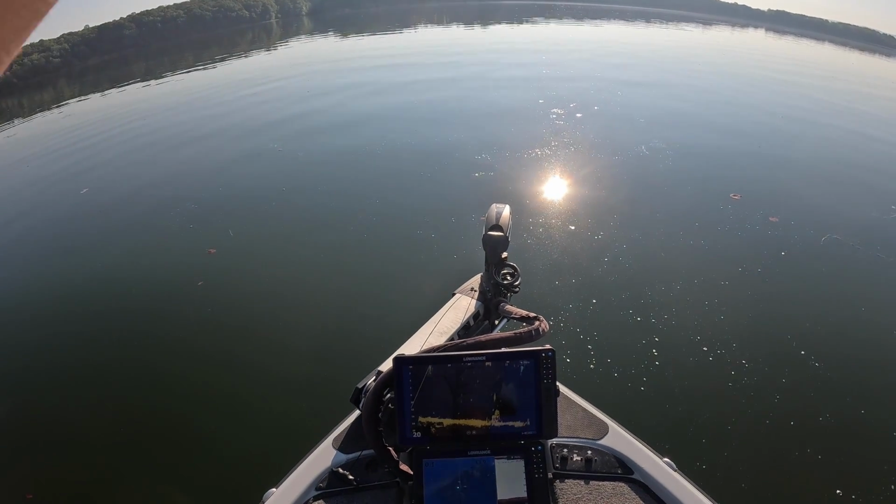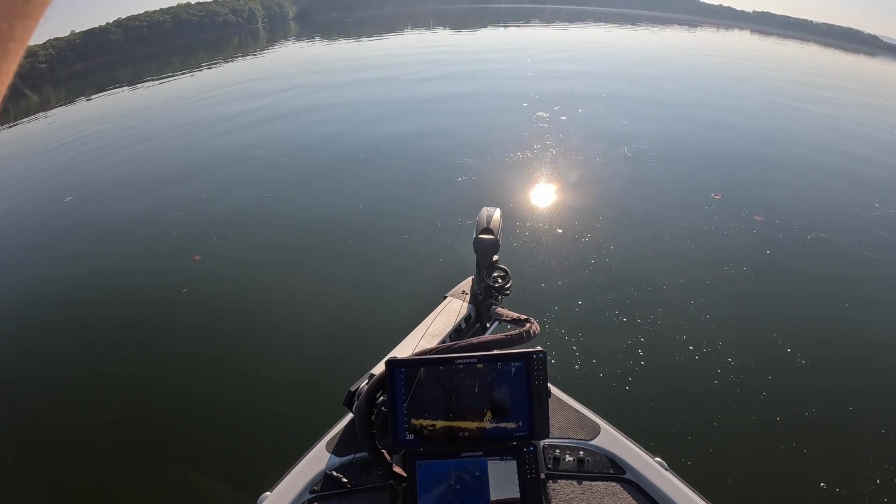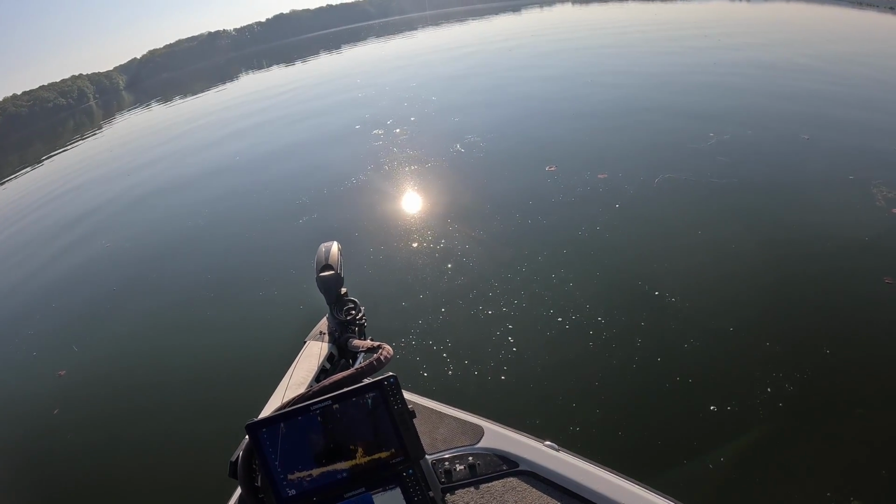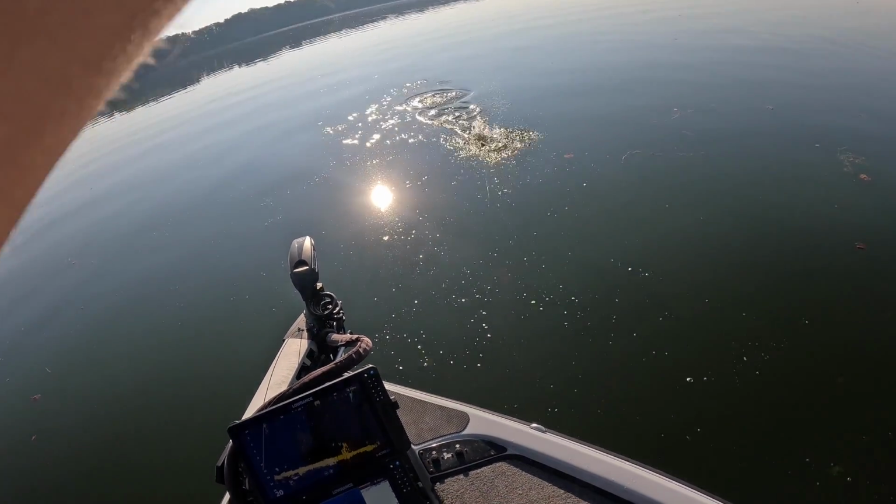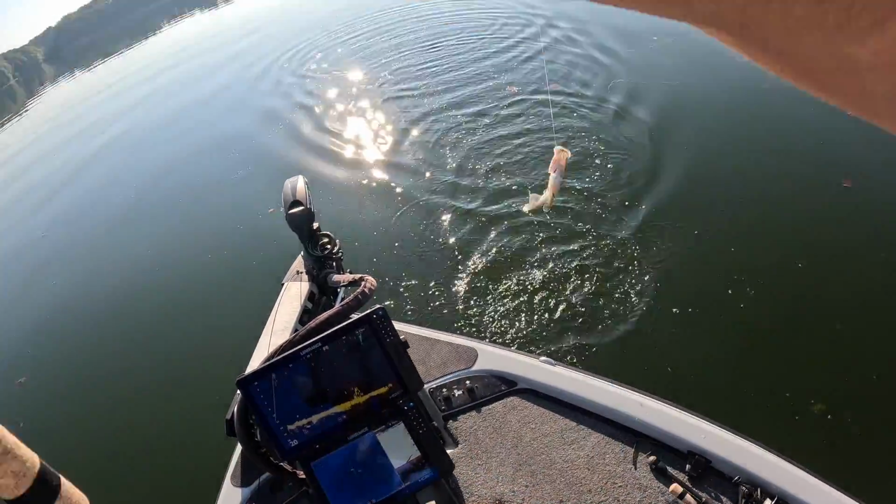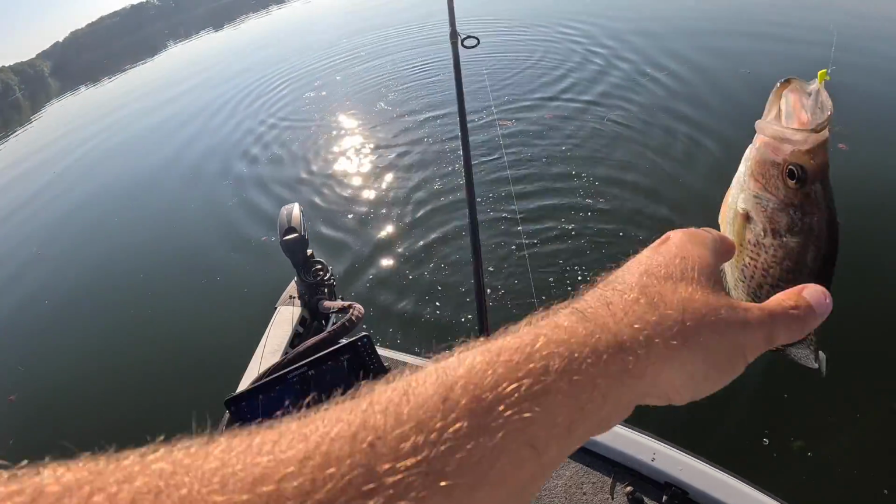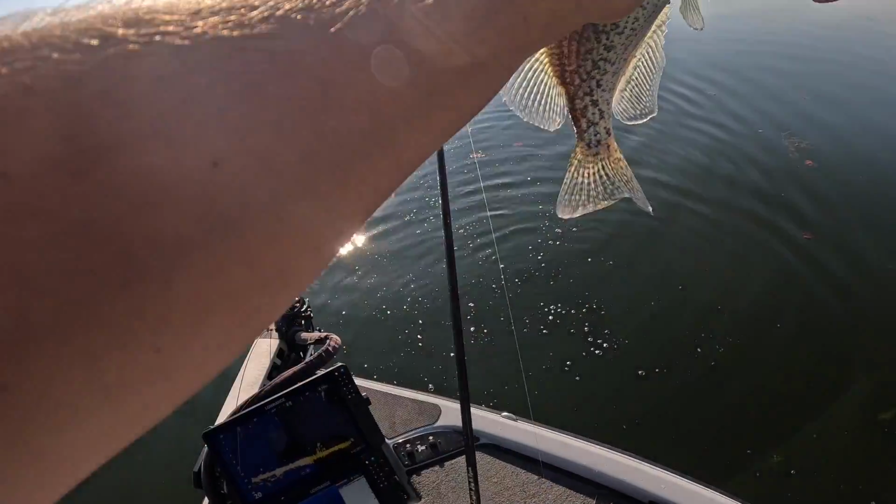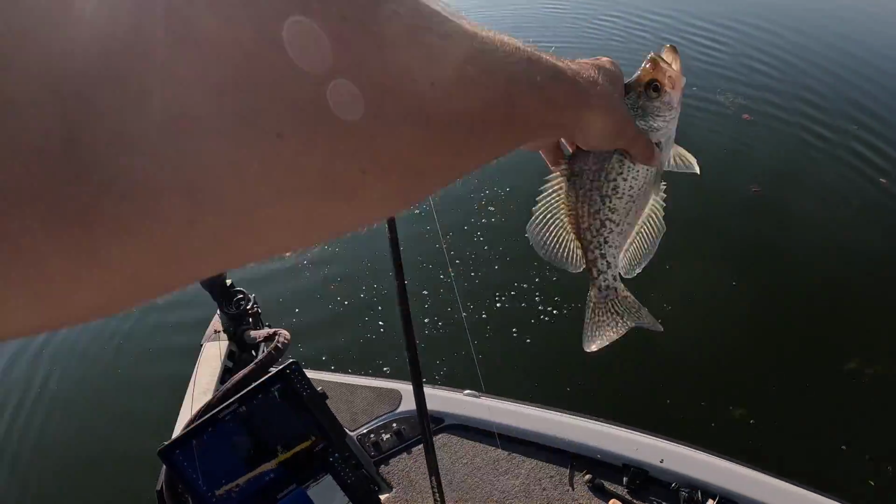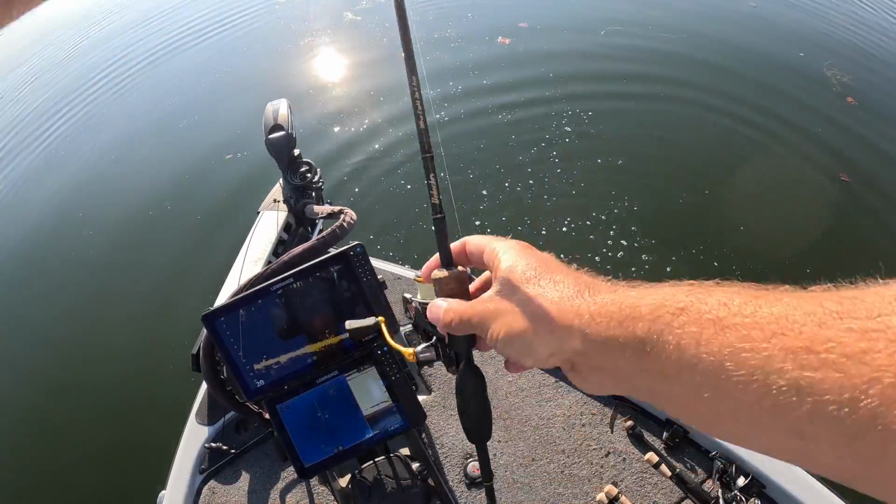There he is. That's a good crappie right there too. There's some nice ones in that spot. A lot of good keeper fish to be had, that's for sure. Good one. I hope this is helping y'all.